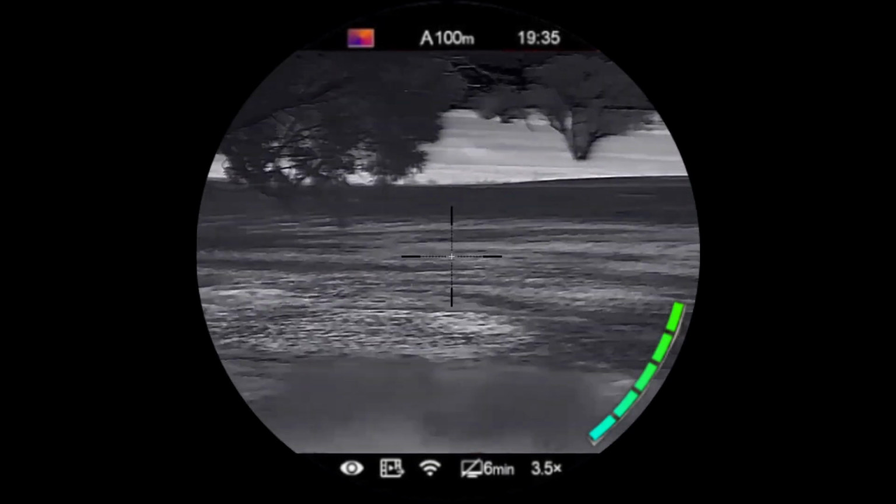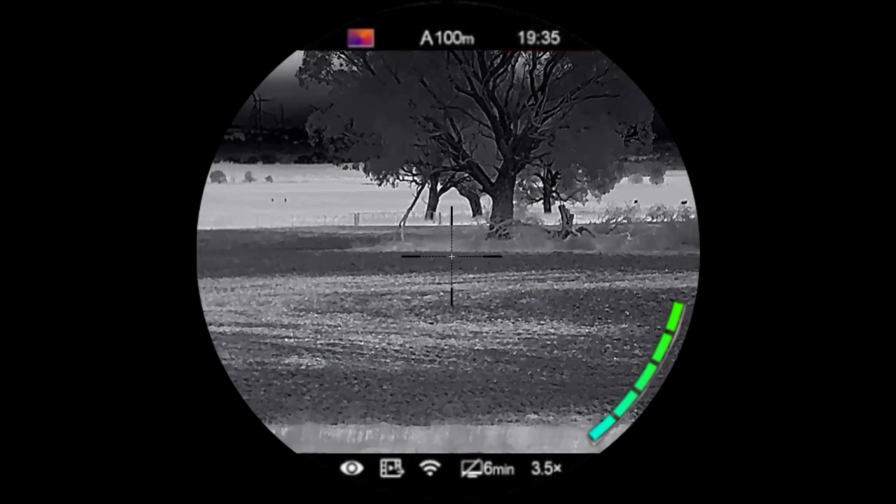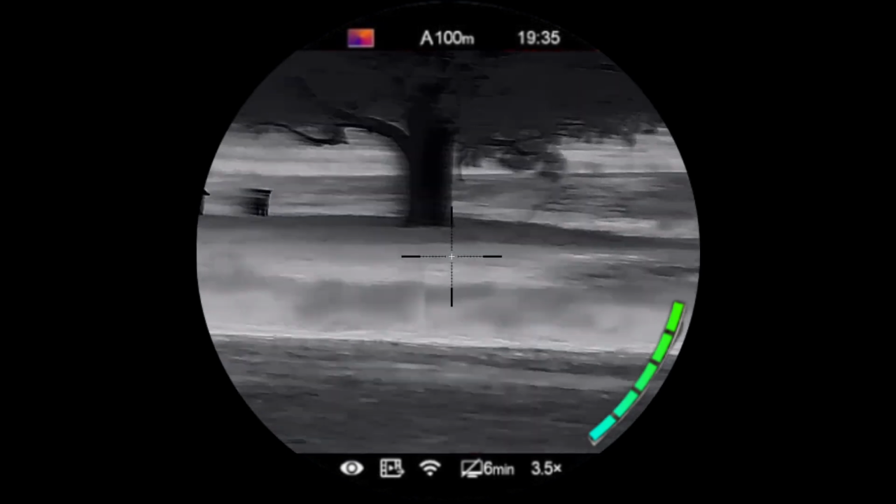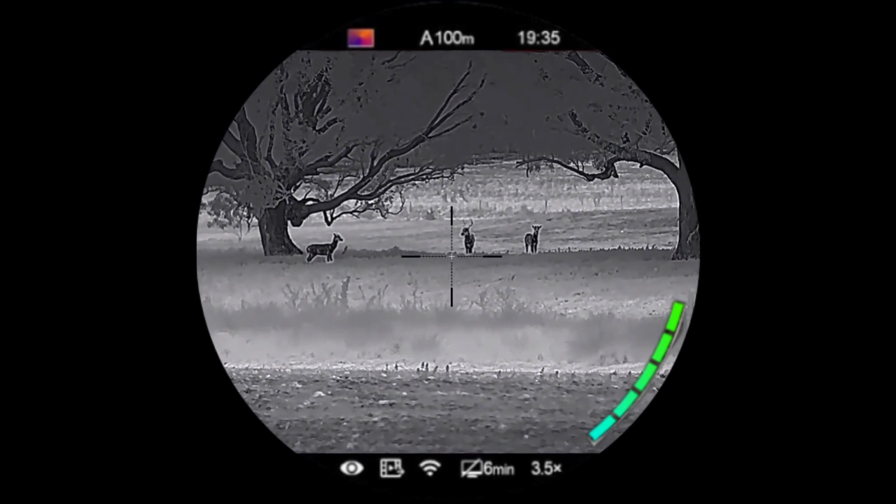Okay. So quick look. Nothing running away. What about the deer? Deer aren't too bothered.